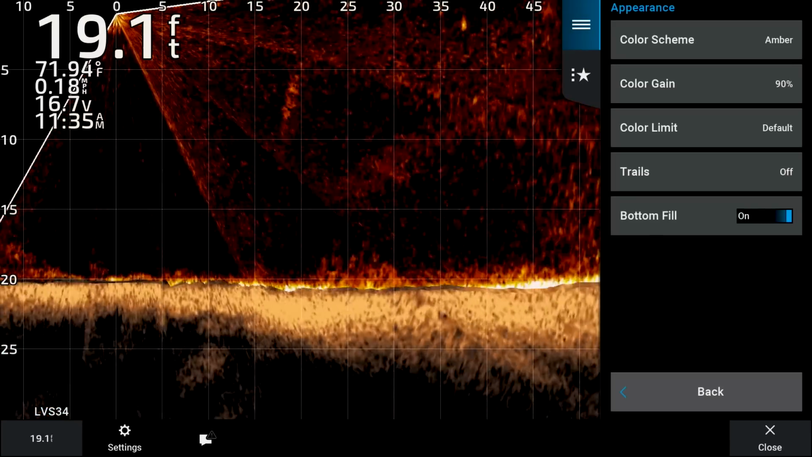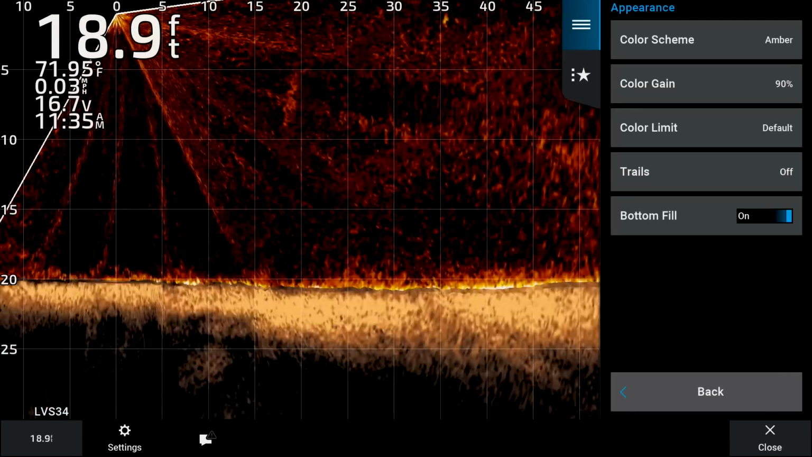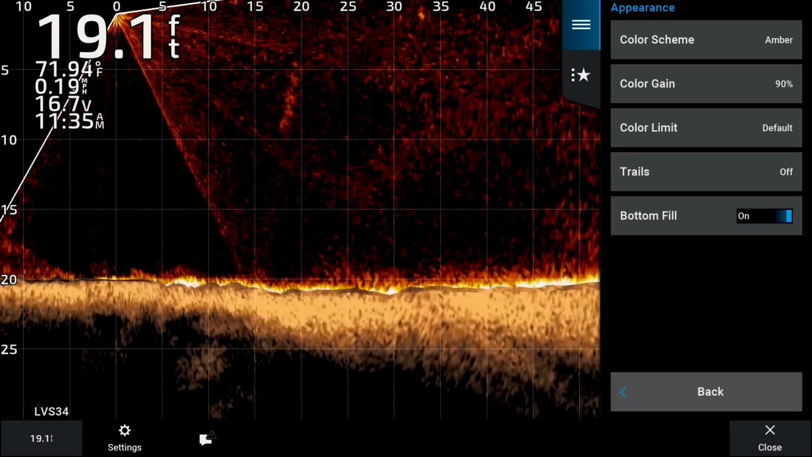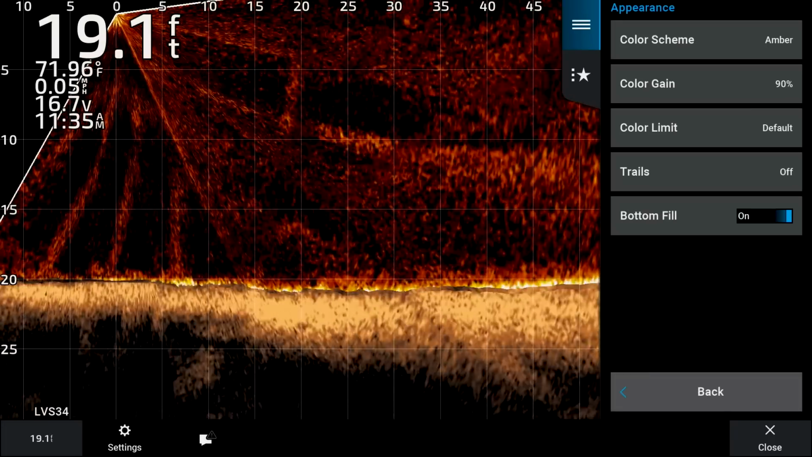Bottom fill, again, if you are having a hard time seeing the bottom, you can turn that bottom fill on and it'll show you basically what the bottom is. I don't like having that on because I don't like missing anything that's going on the bottom, especially fish that are holding tight to the bottom. You want to be able to see that.